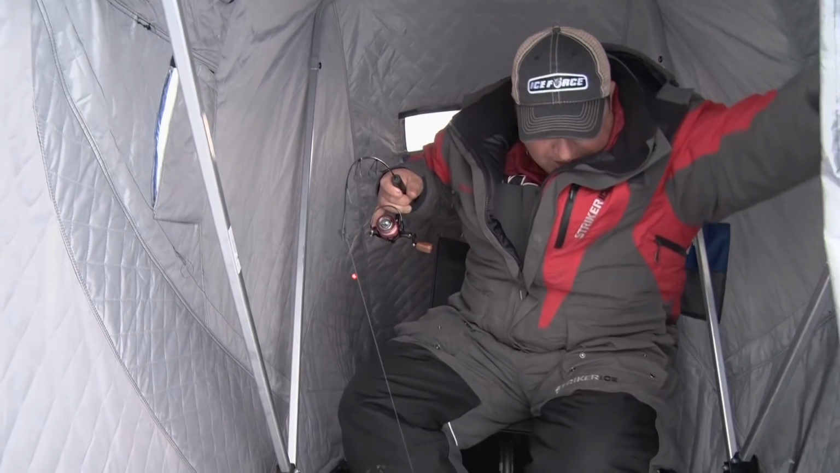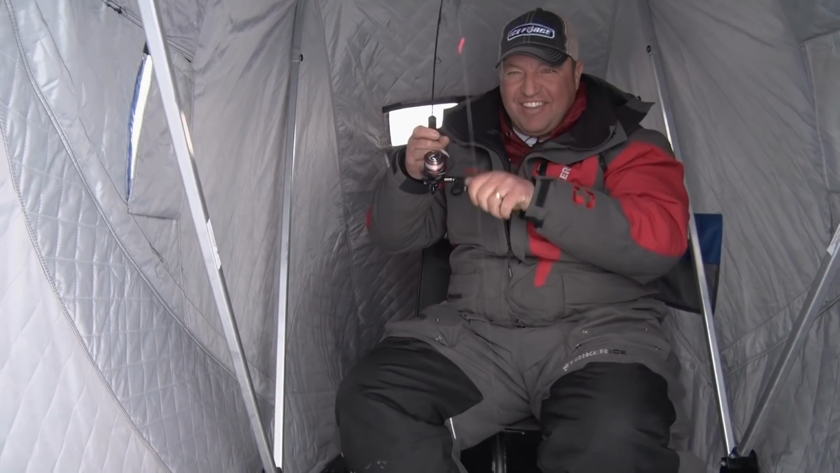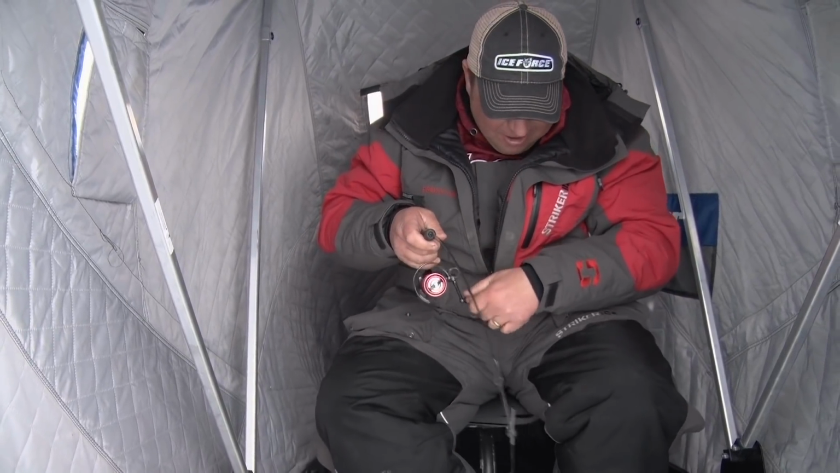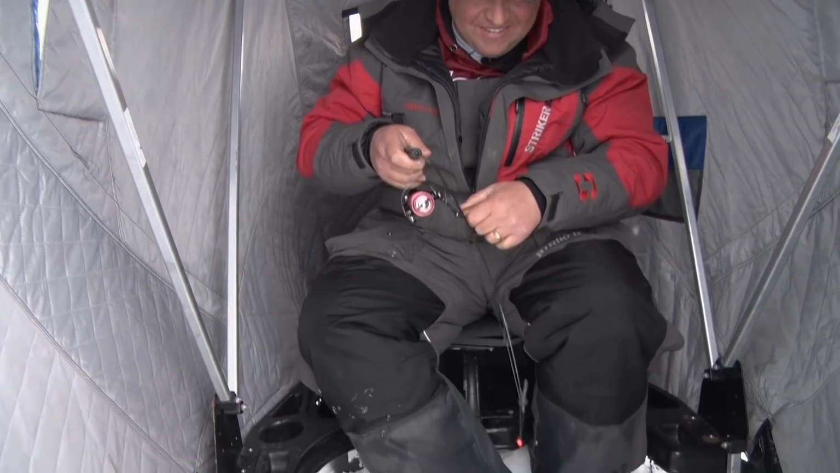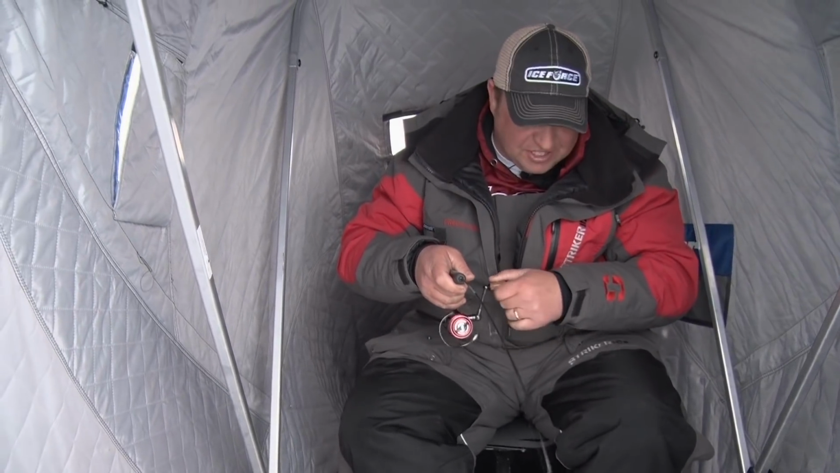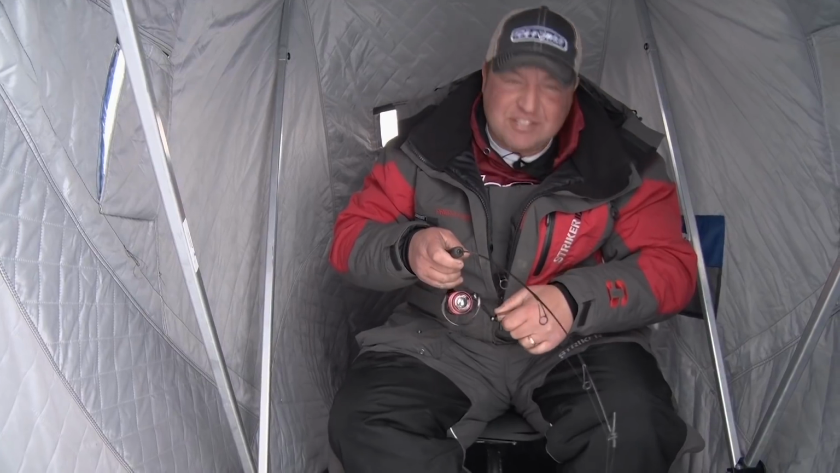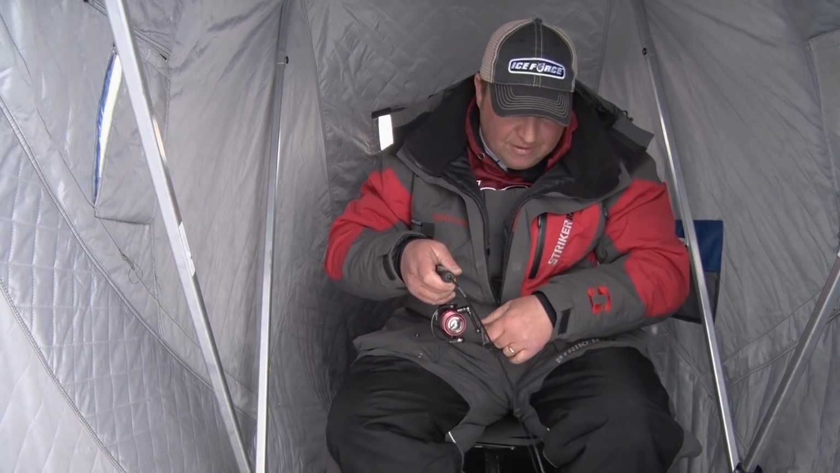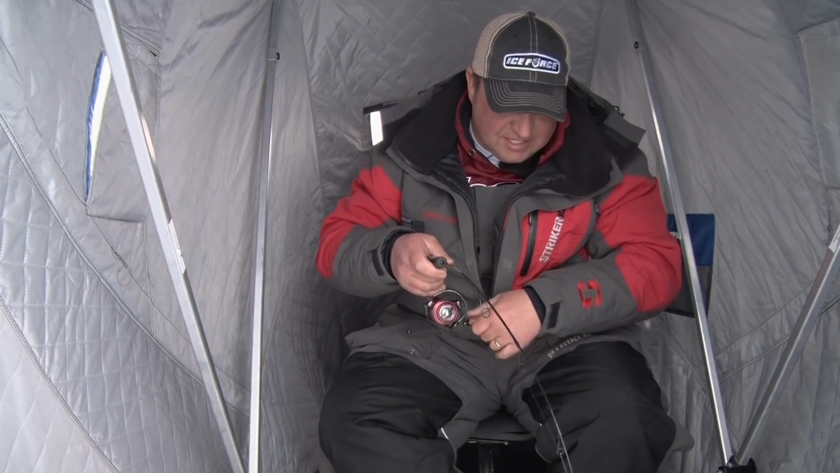Like a rocket, man. Oh, that's how you want them to bite. Just like in the wheelhouse, this thing just screamed up and smoked it. And that's what's nice about staying on the move, is you get those aggressive fish. As soon as things start slowing down where you're sitting, and I don't care if you have a wheelhouse set up or a portable, if things slow down, it's nice to just stay on the move.